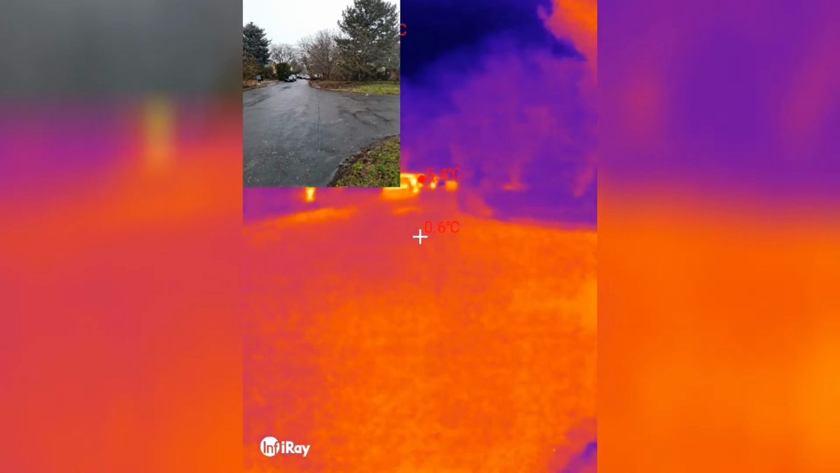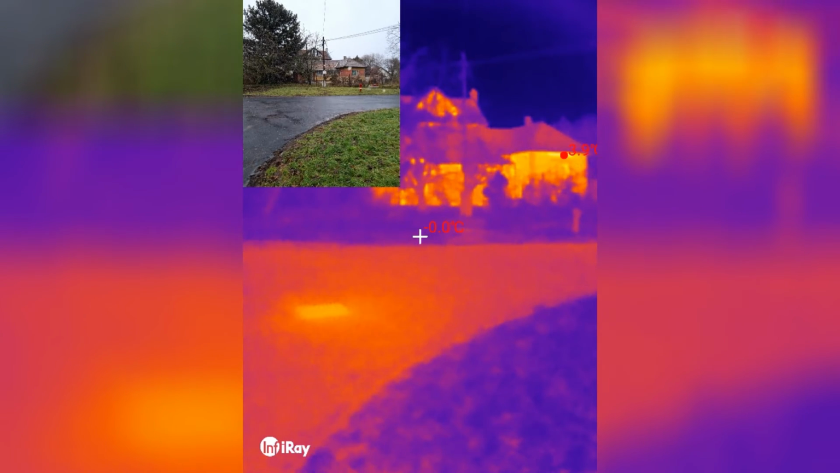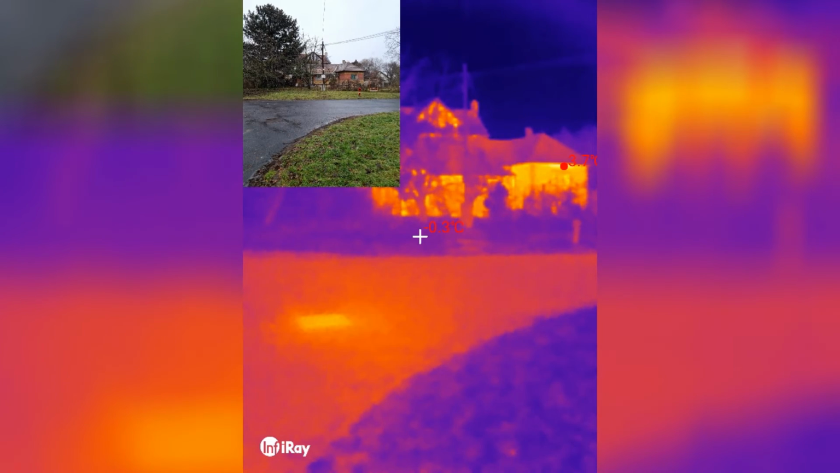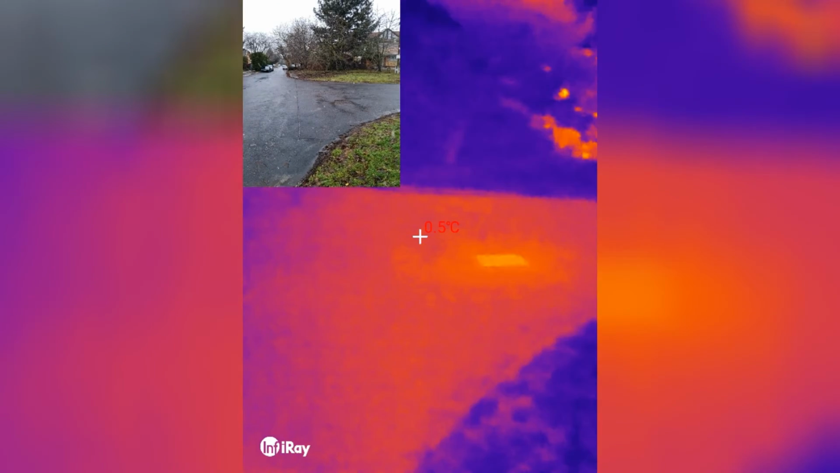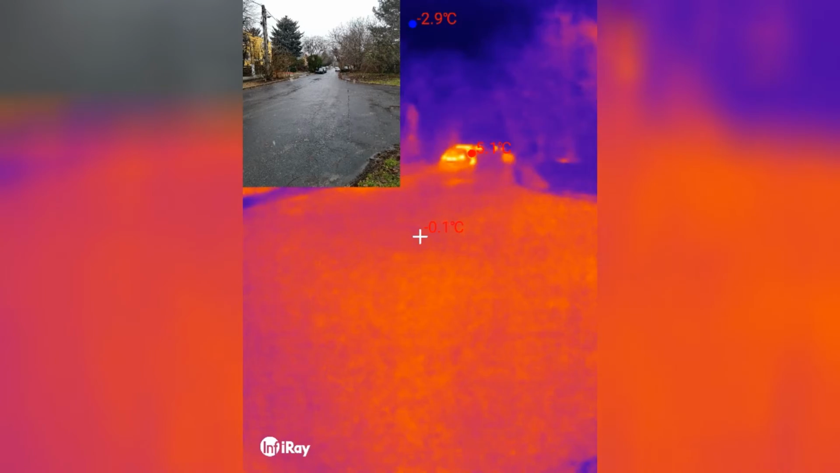Okay. And I'm looking at this house on the corner, which is a really old house, and that's glowing red. So that has pretty much no insulation. And you see a manhole in the middle of the street, that is warmer than the surrounding. And of course the tarmac is a slightly bit warmer than everything else.